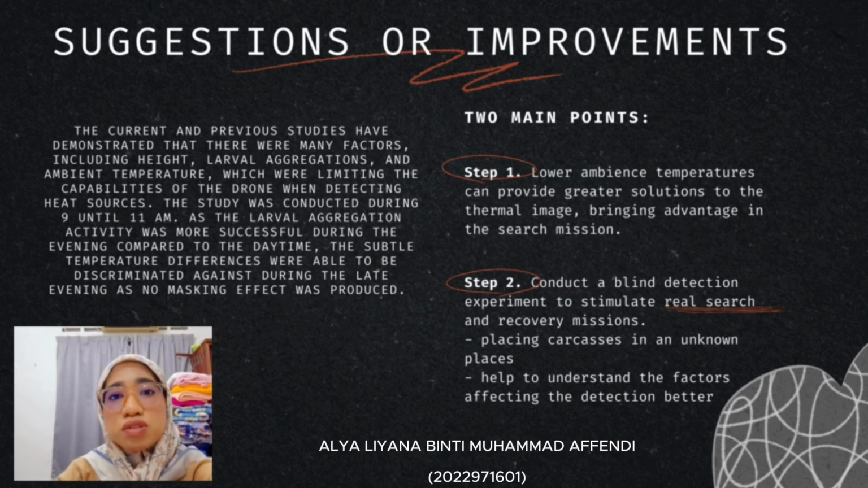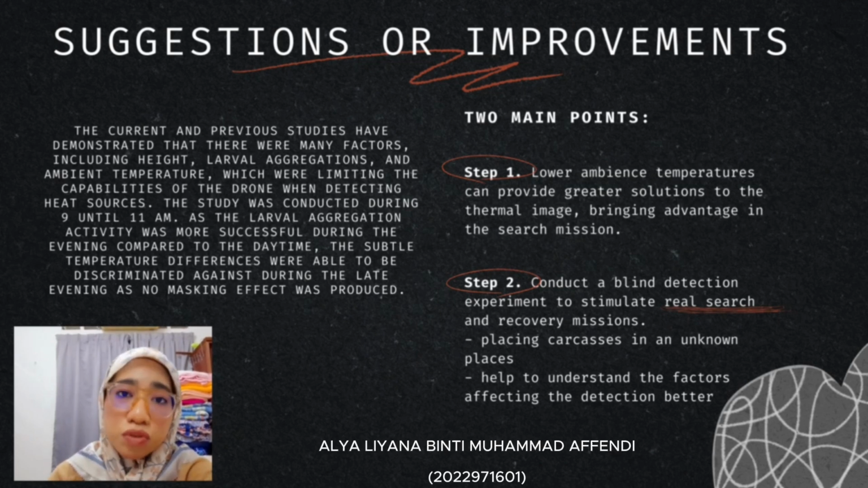The study was conducted from 9 a.m. until 11 a.m. and the researchers found that the larval aggregation activity was more successful during the evening compared to the daytime. And the subtle temperature differences were able to be discriminated easily since there is no masking effect produced during the evening.